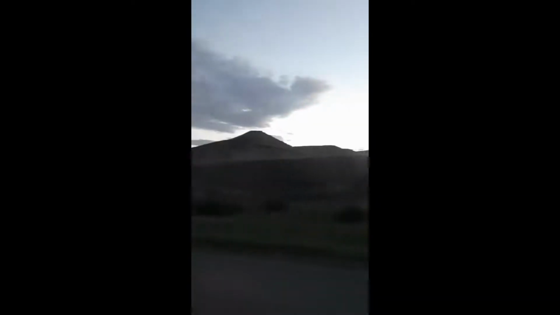But here it is. It's darker. There's another hill. There is a house over there. It's kind of a hill, not really. But it is beautiful out here.